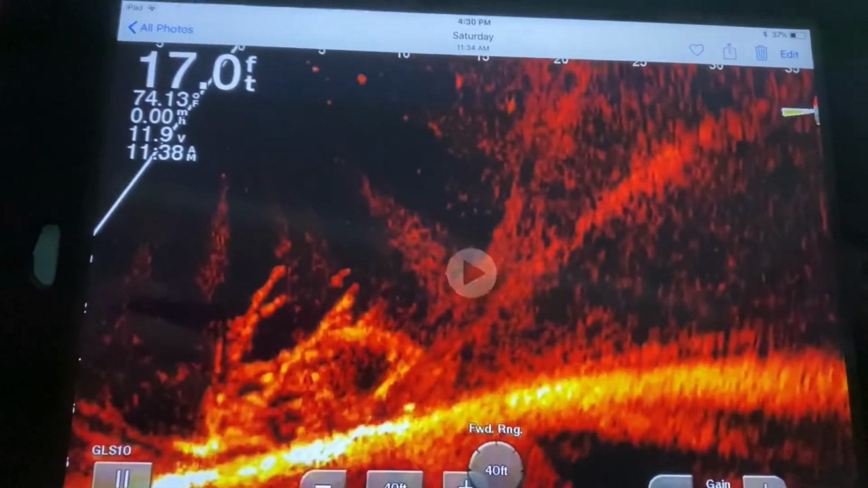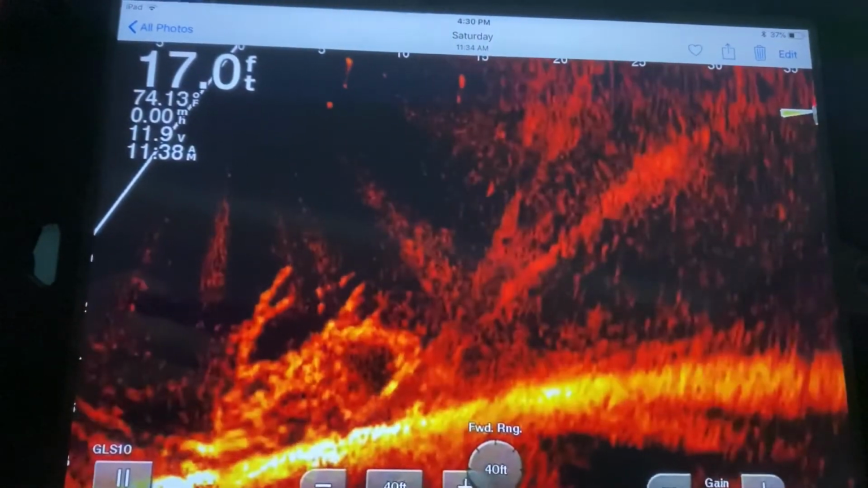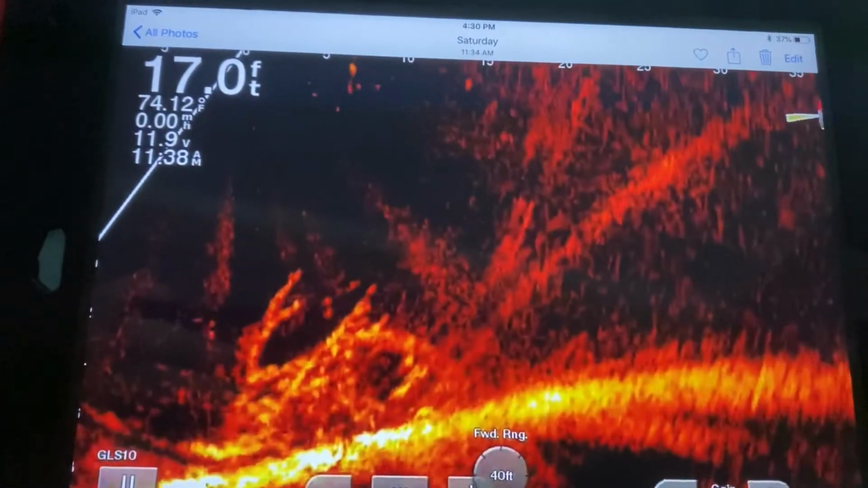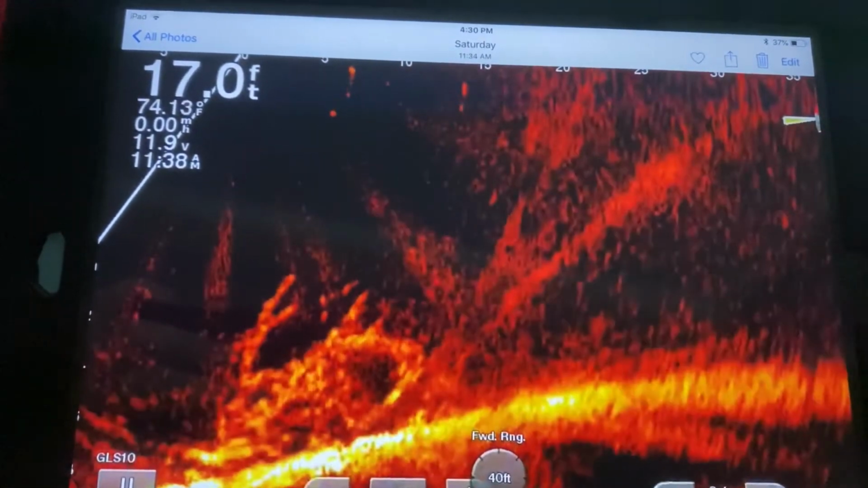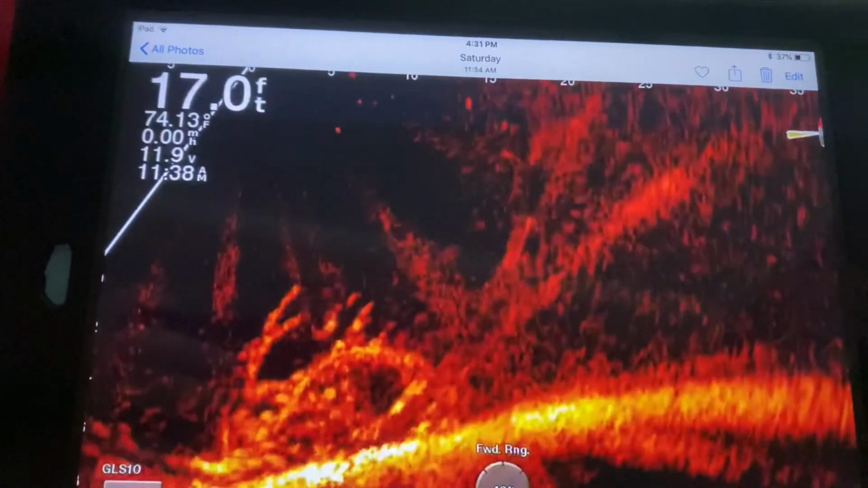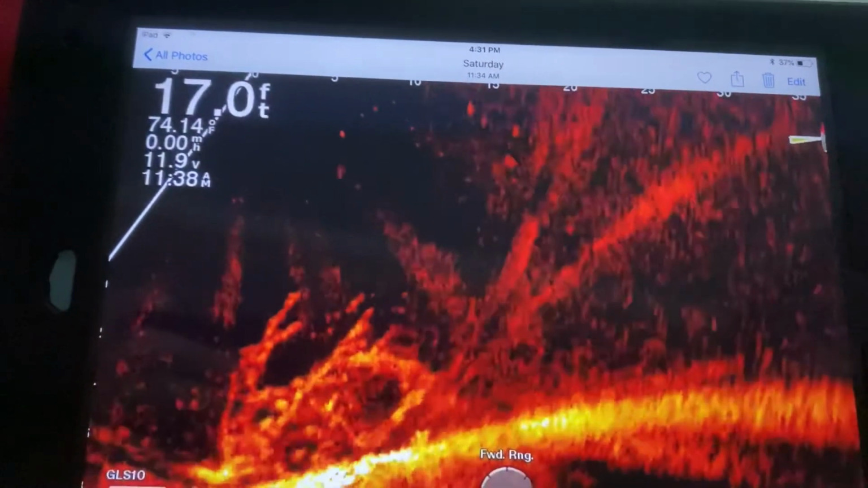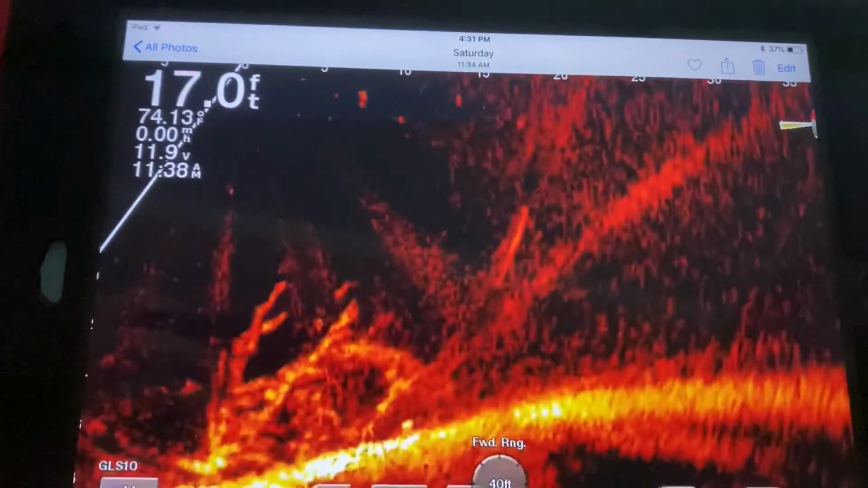Okay, now I'm going to move the software so you can see it a little better. And now we're fast forwarding it, but you see him dart out of the bushes and attack that jig and then comes into the light.